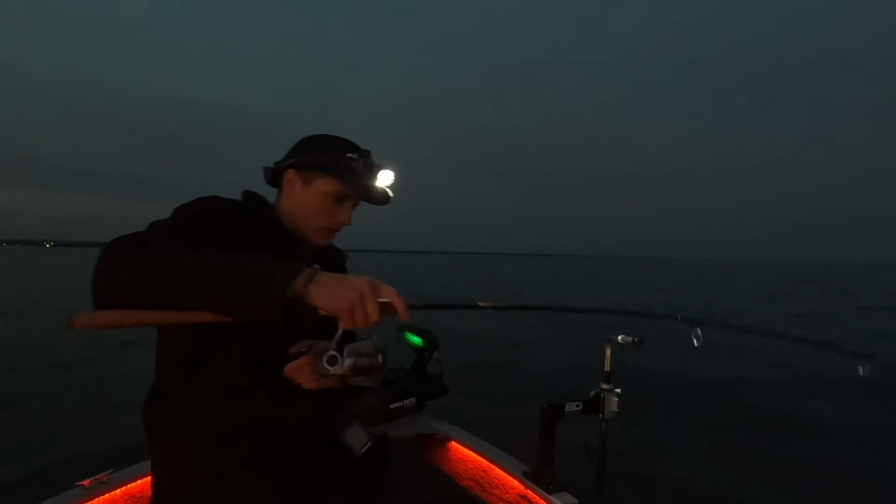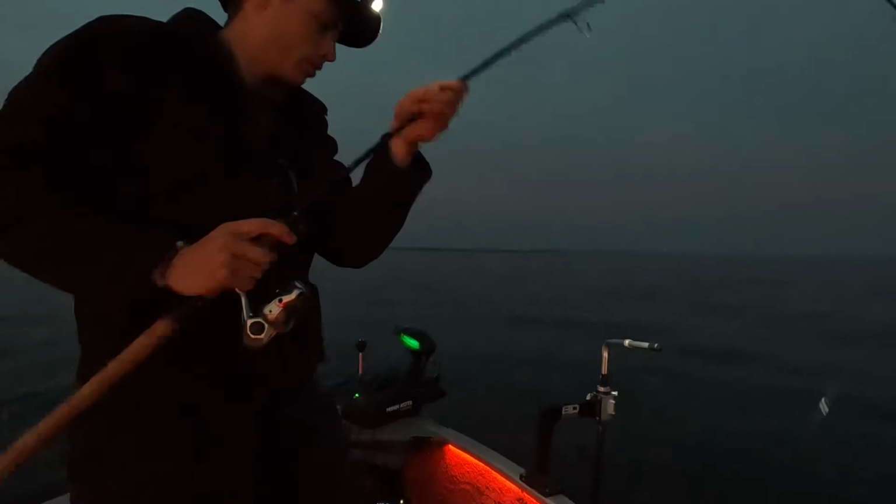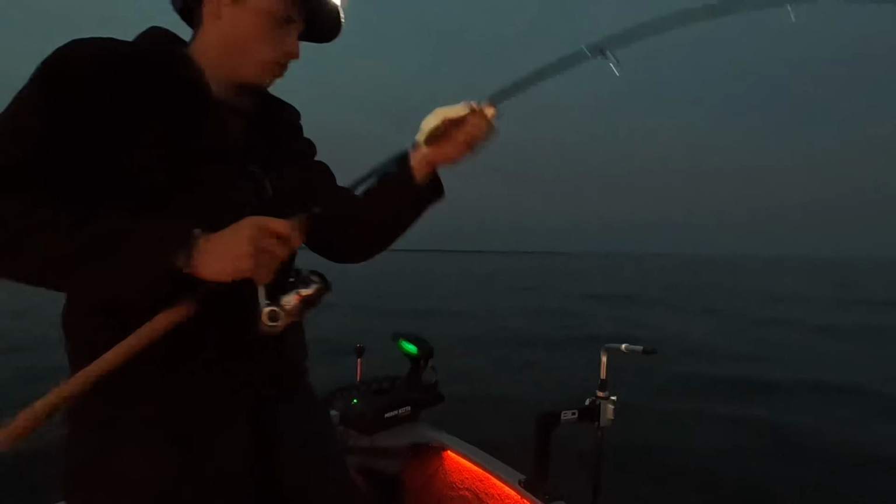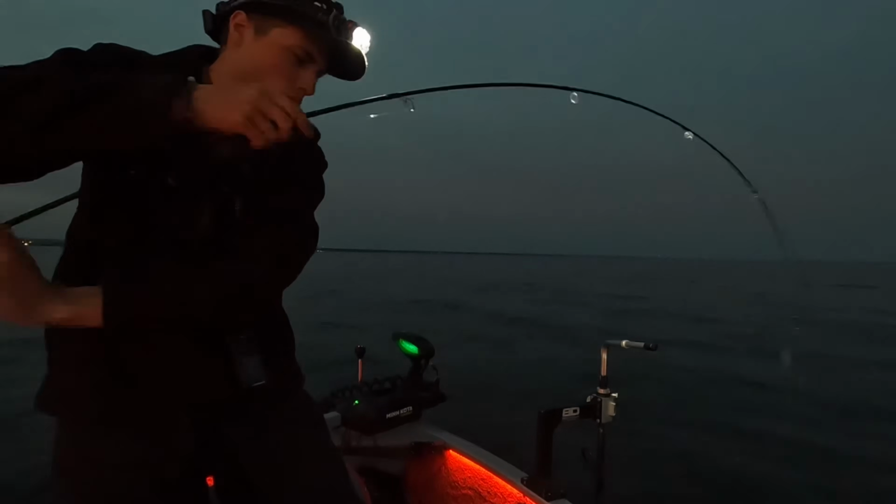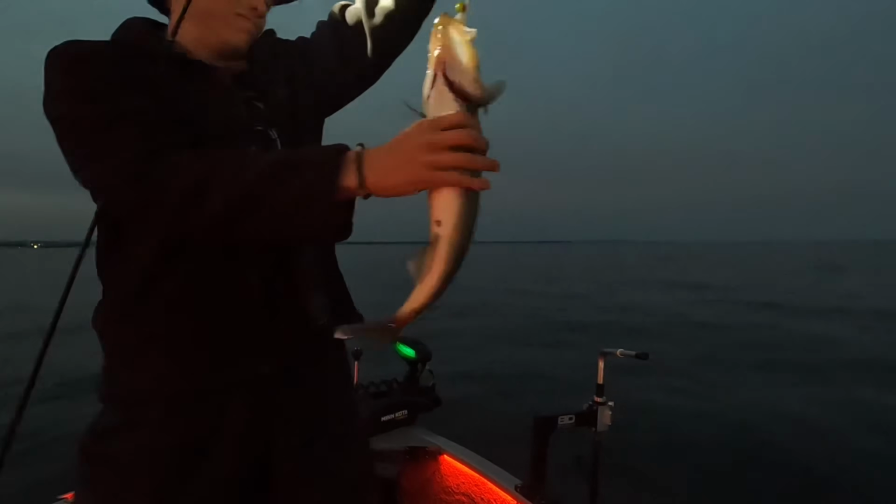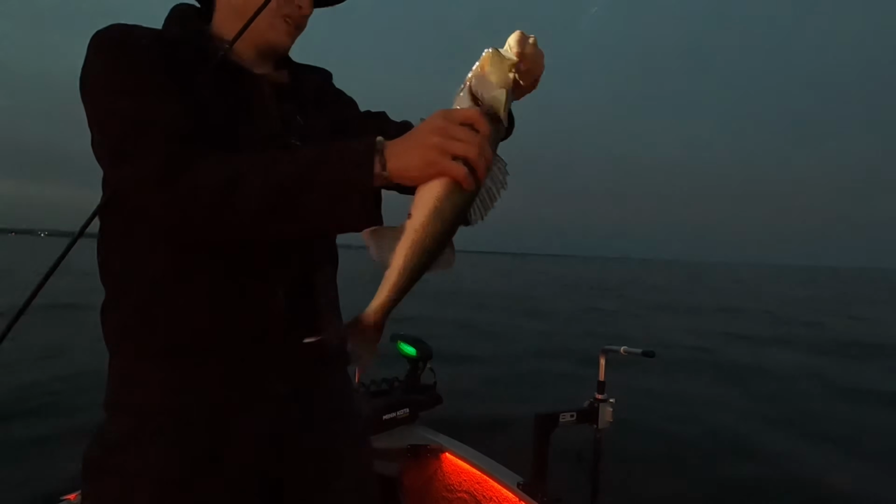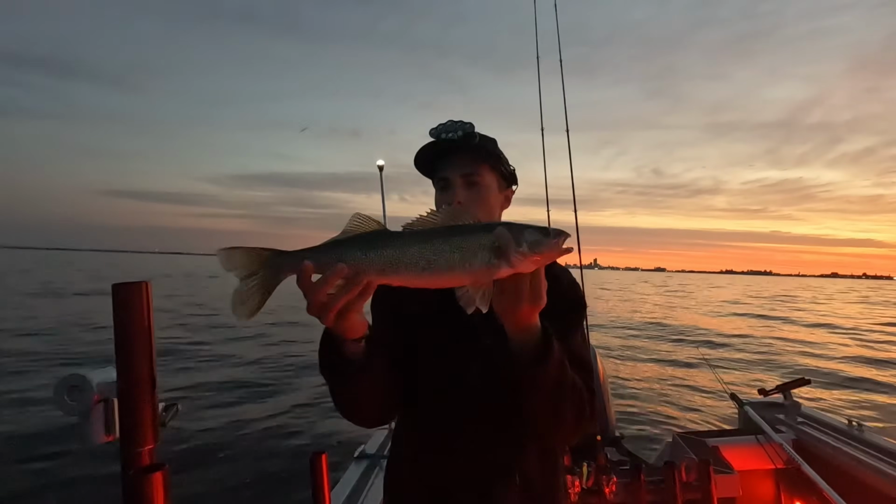Not as big as I thought, actually. It's a nice fish for us. Come here, bud. Oh. There we go, in the boat, number one. That fish on hook. All right, fish number one.